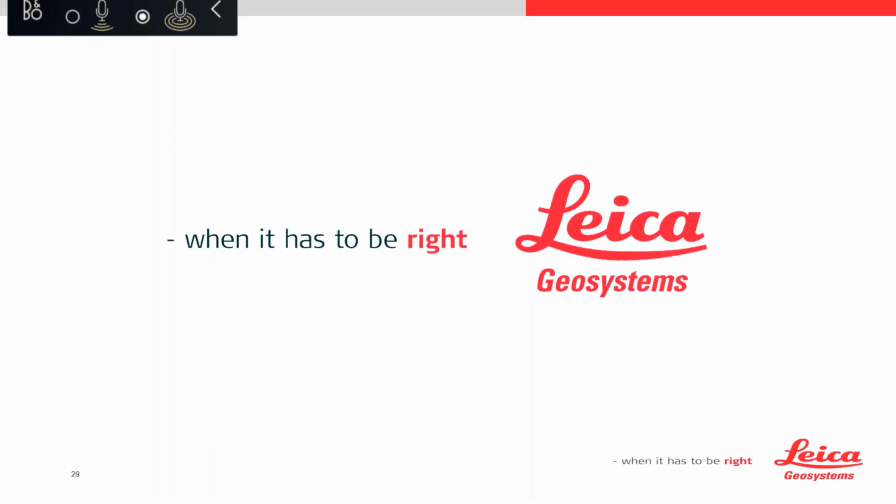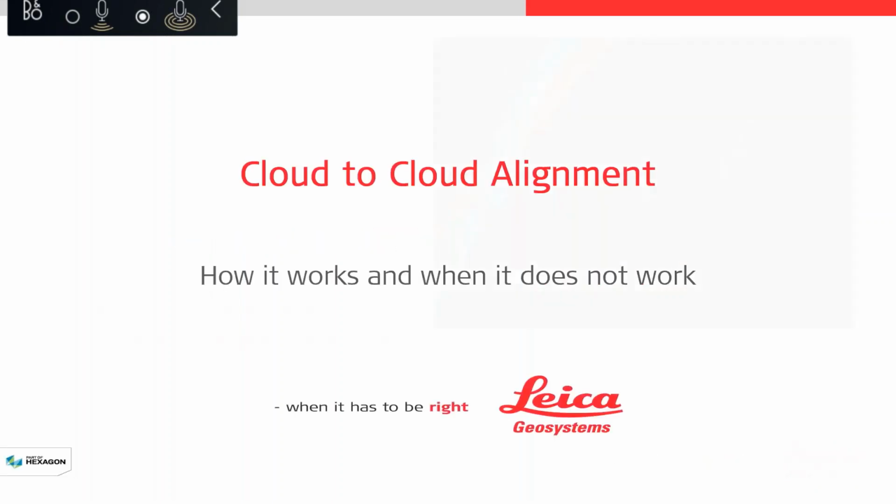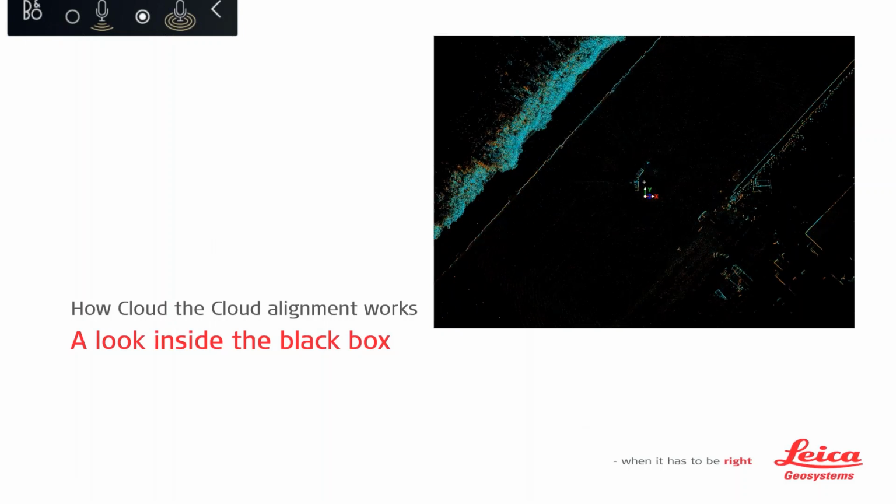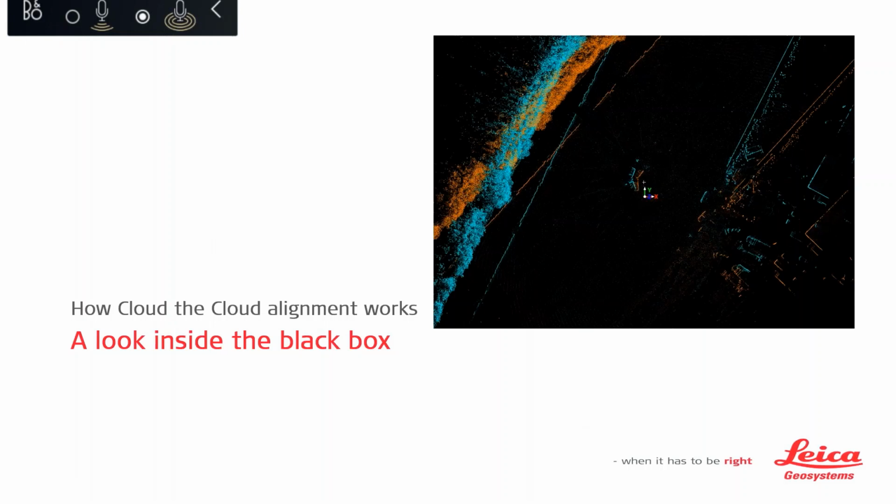Hi, hope you can hear me. My name's Kate, and I'll take you through a little bit about what happens under the bonnet in the black box of cloud-to-cloud. If we can move on, Mike. So how does it work and when doesn't it work? So how do we get it to be from that separation to come together? That's lovely, thank you.